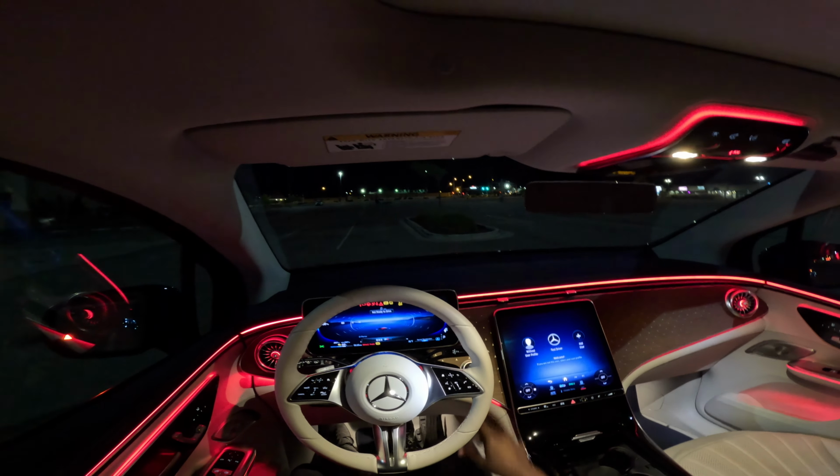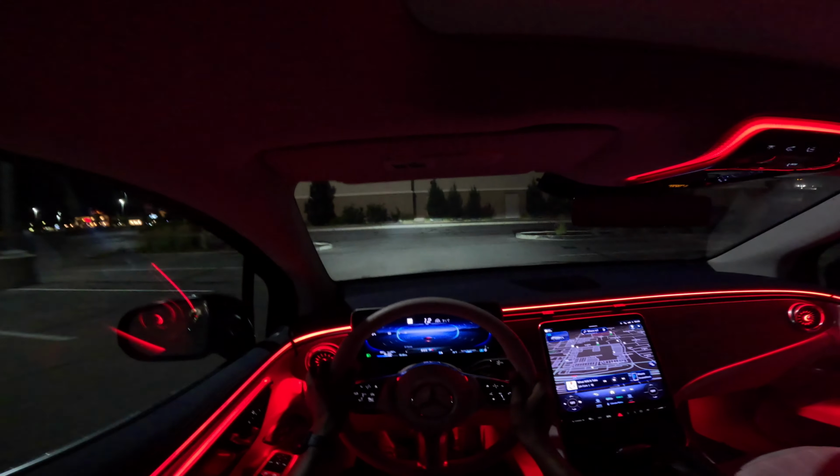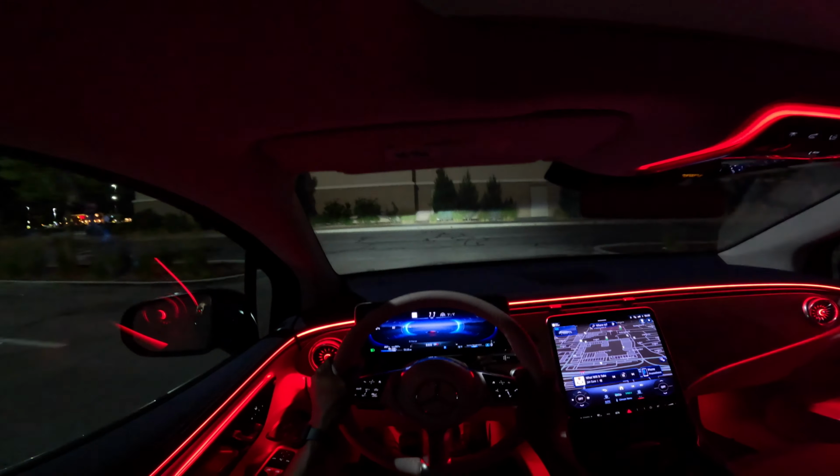As you can see, it's a test car, and here we are. Love the interior. It has a beautiful light show at the front. And it doesn't get better than this.